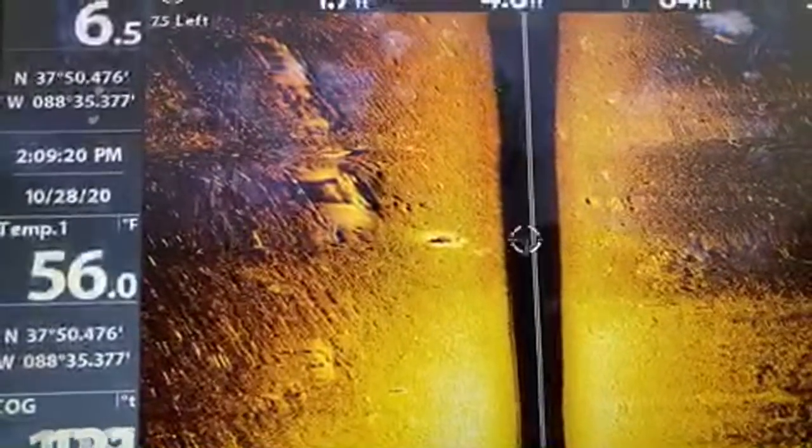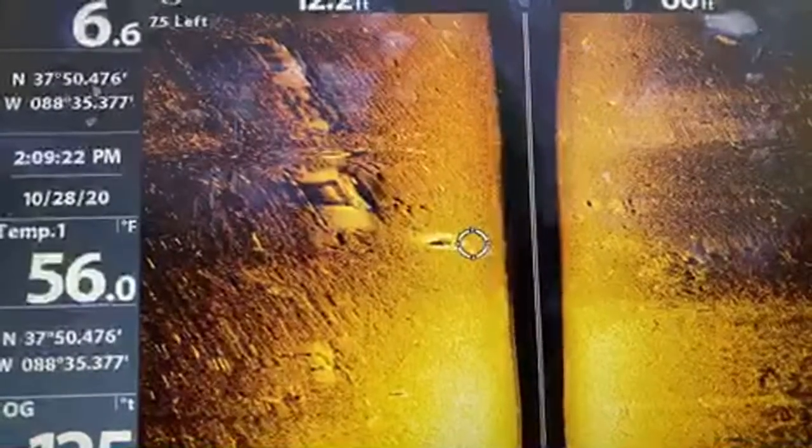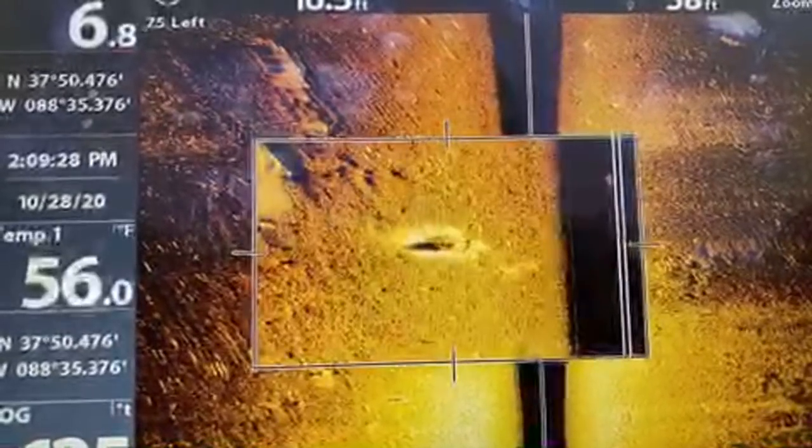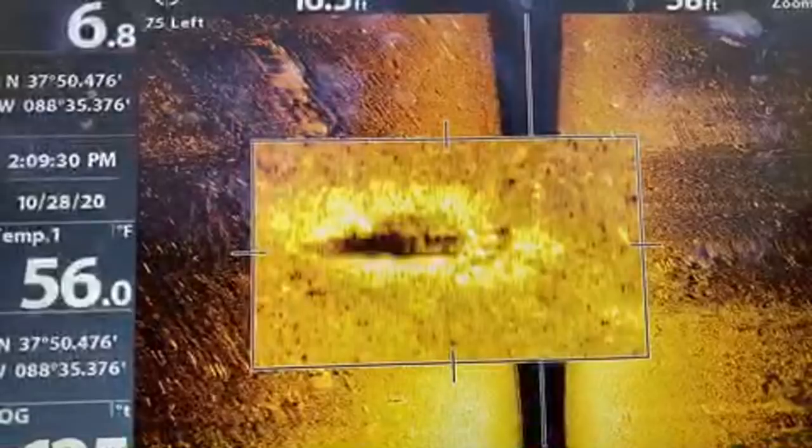Yeah, I seen that square thing. I did not bring my, maybe just a little something. I don't think that's anything to have to worry about. We're only in 4 foot of water, or 6 foot of water, so.